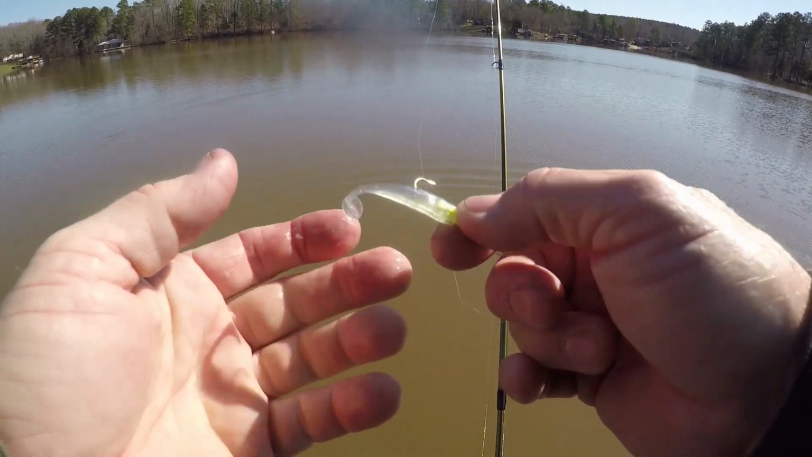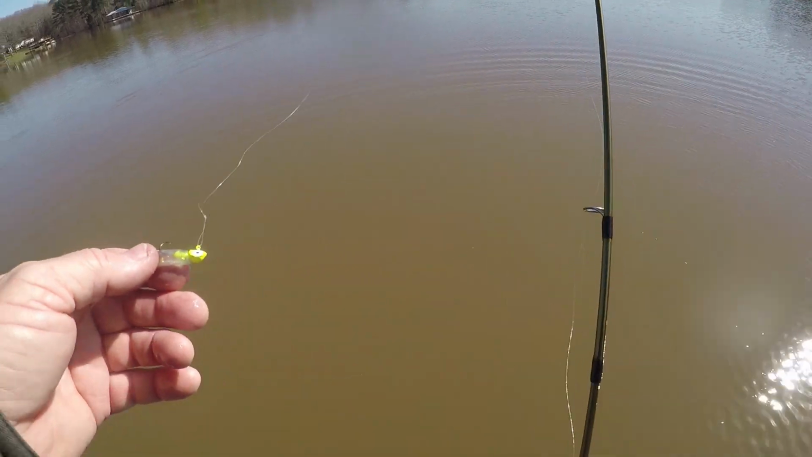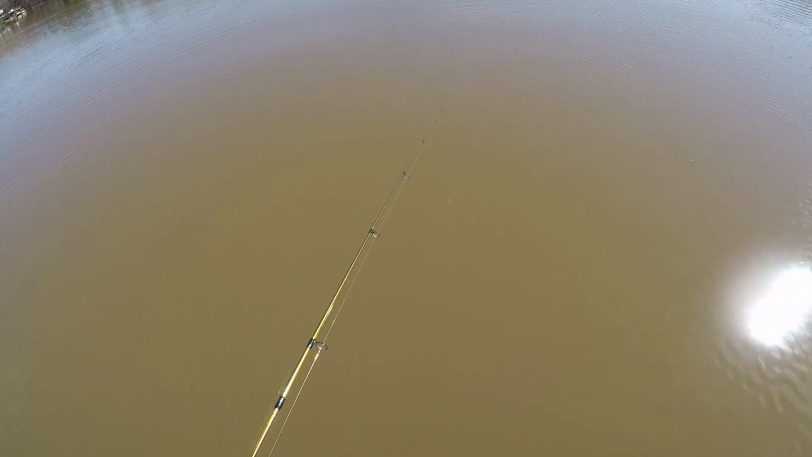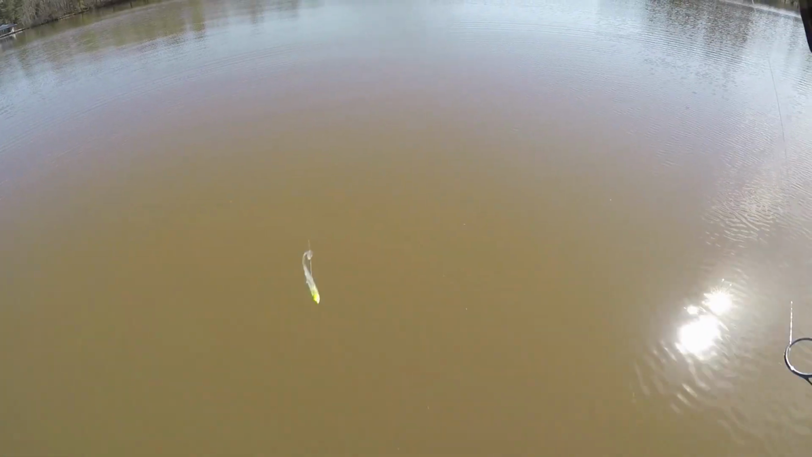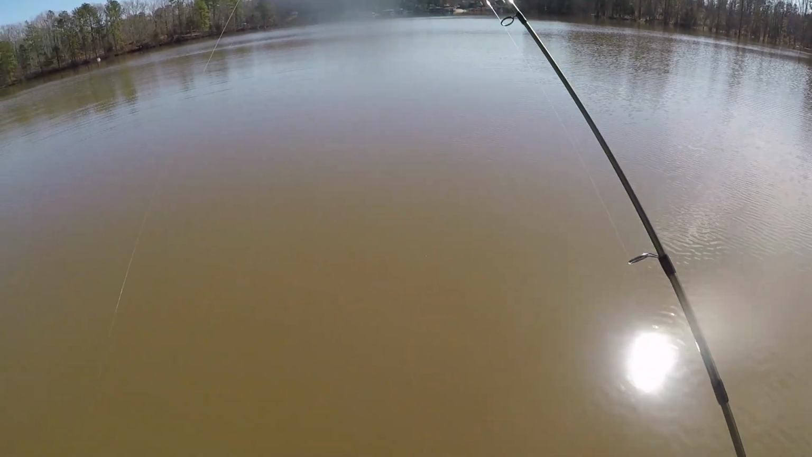It's got a slight up right. See the flake in it? It's got a little blue in it. That's why I chose it. And I put on that bright head because y'all can see this water's pretty nasty. But I can see it down about 6 inches maybe. And the best thing, guys, is they're calling for rain starting tomorrow for the next 3 days.